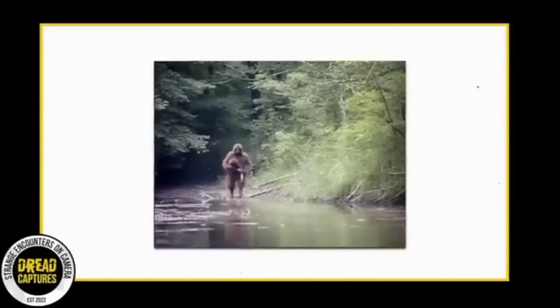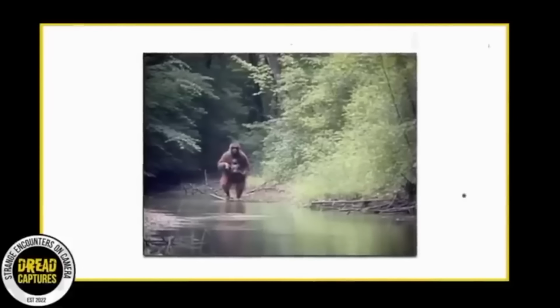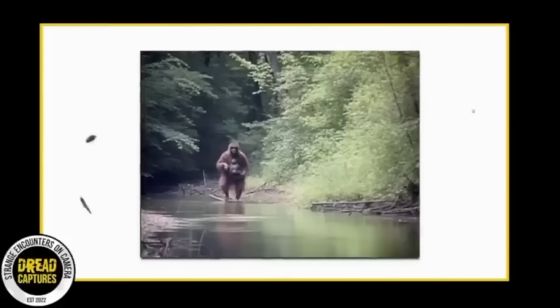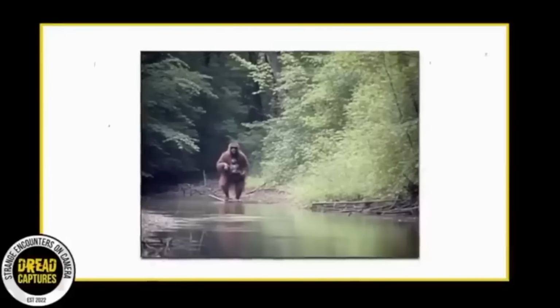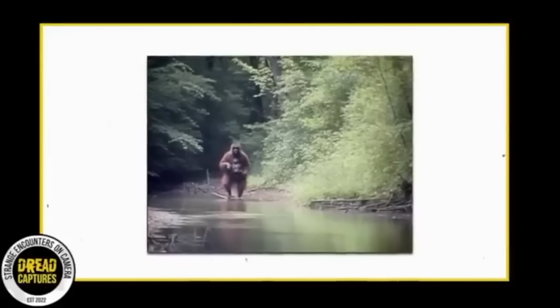Stepping out of his cabin, he trudged towards the creek bed, his heartbeat matching the rhythm of the rustling leaves beneath his feet. The woodland, once a sanctuary of tranquility, was now shrouded in an eerie sense of mystery. Every rustling leaf, every snapped twig seemed to hide a secret, fueling Emmett's anticipation.